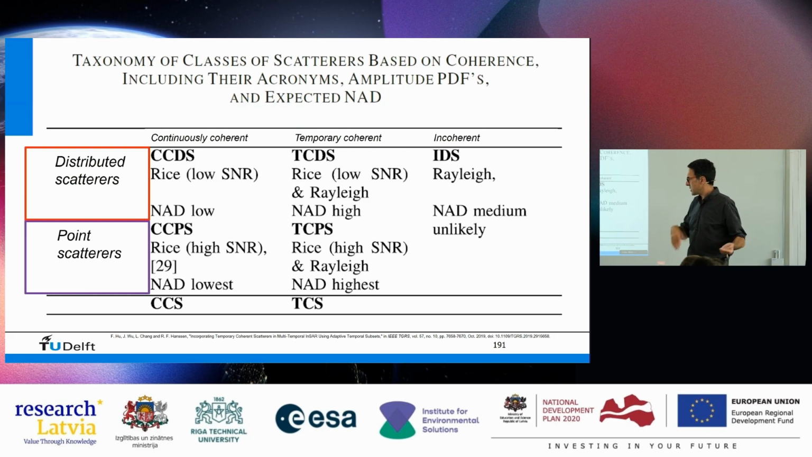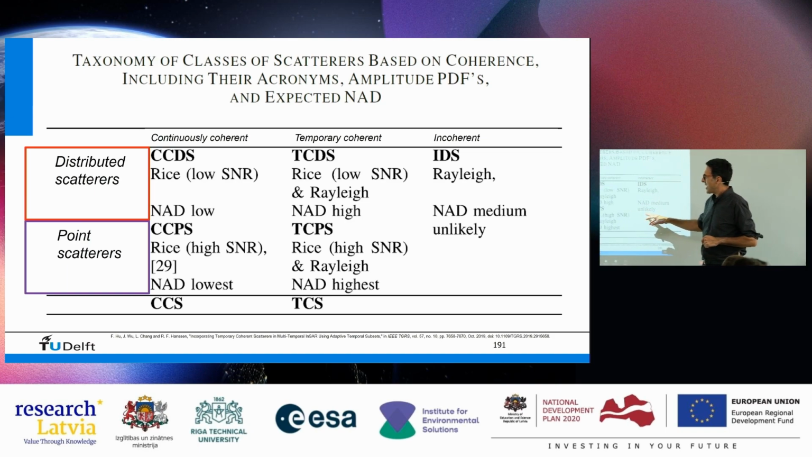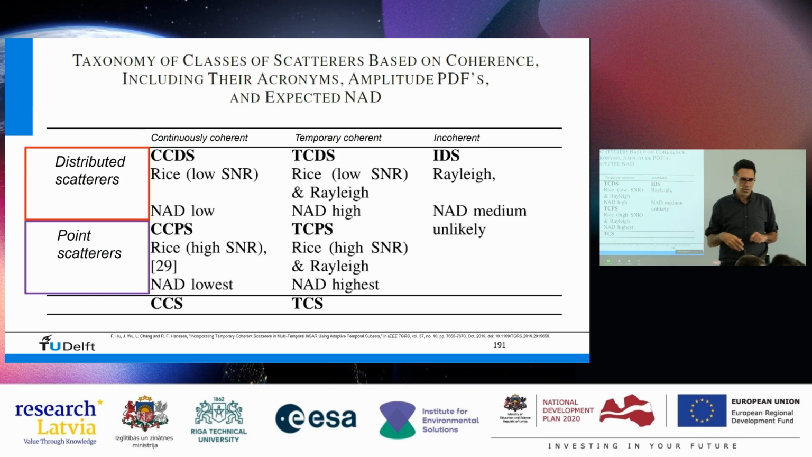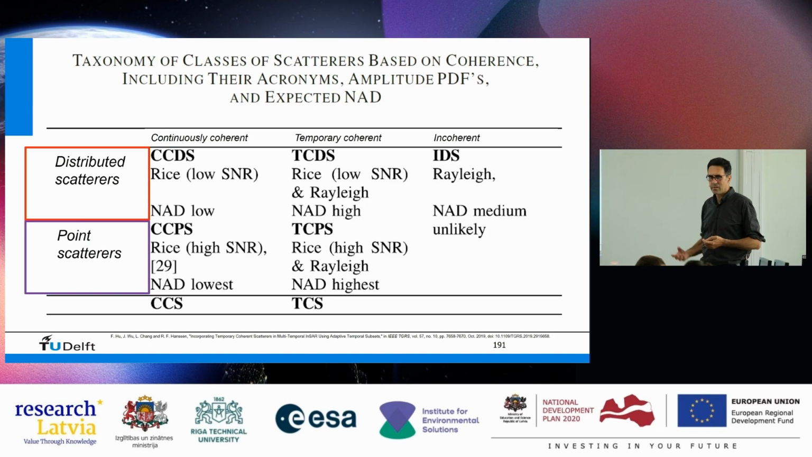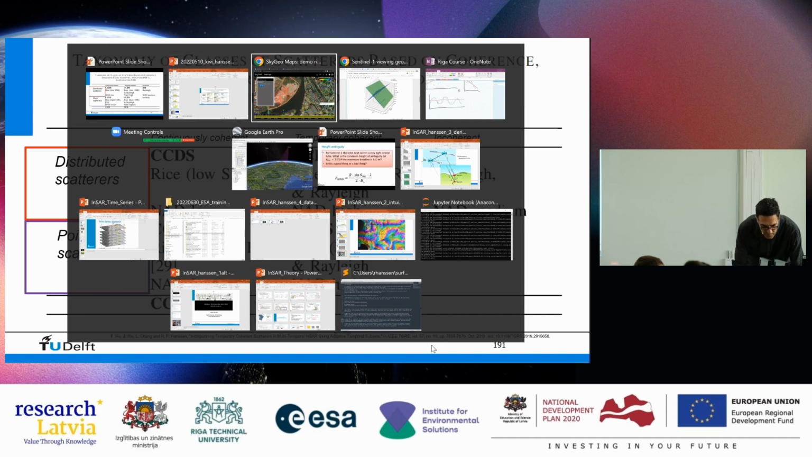A house that was there. You can have the same thing for temporarily coherent. And here I put unlikely, because it is very unlikely that you have a point scatterer which is incoherent. Usually point scatterers are coherent. There's a reason why they are point scatterers. Right, so this is the background of these buttons here.